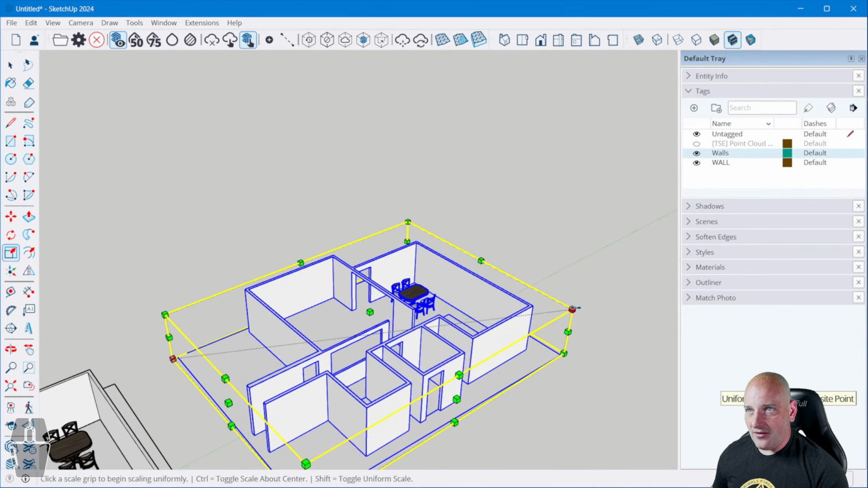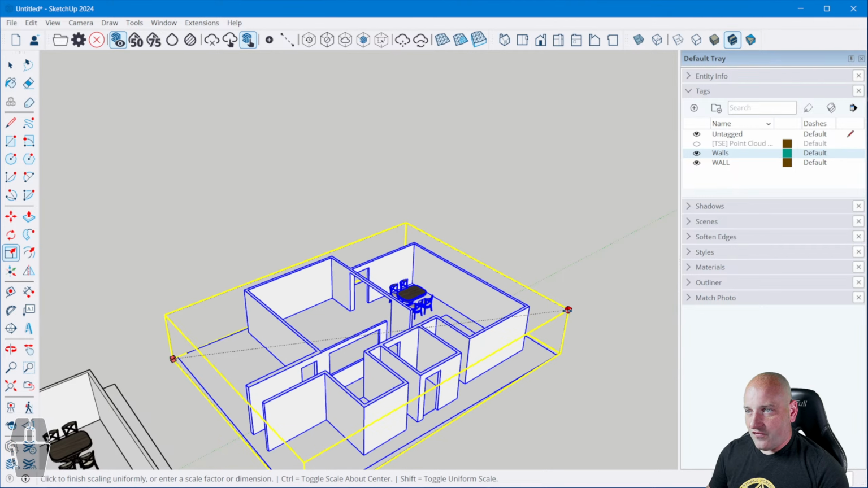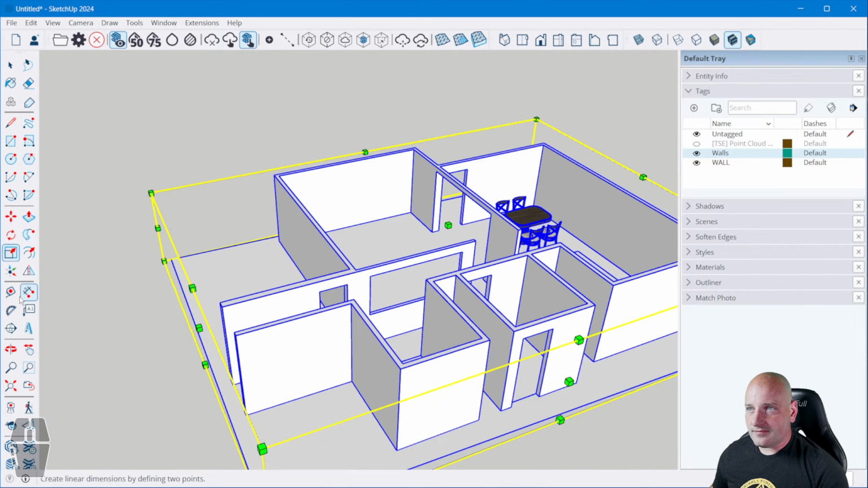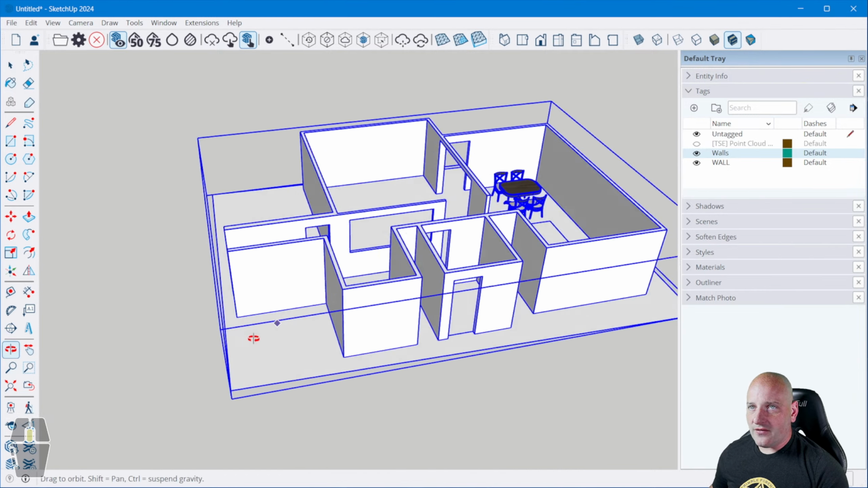So I hit S to scale. I'll click here to begin scaling. And for my scale, it goes from 0 to 1. Scale of 1 is 100%. 0.5 is 50%. I want to make this a 0.1, so maybe a 1%. And we'll see our approximate size. I'm sorry, this was 10%. Sorry, I'm not very good at math today.